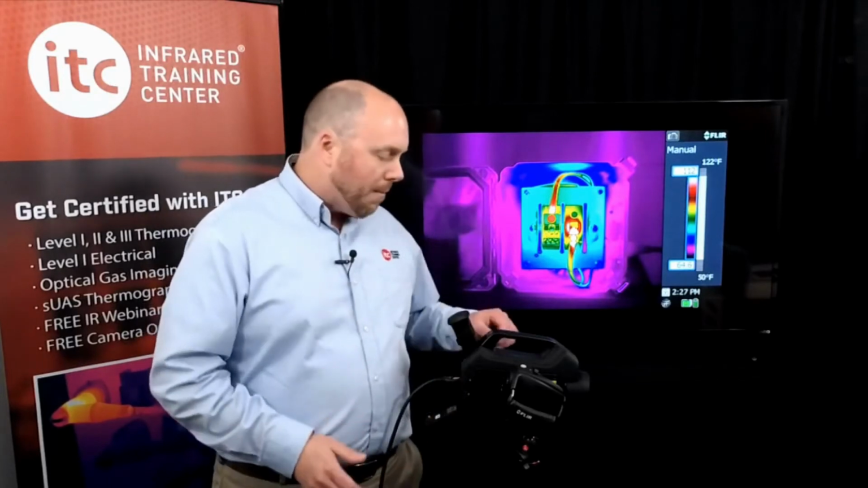This camera series also offers a number of different color palettes to help with contrast. And it's possible that one palette may work better than another in certain imaging situations. Now, I've spoken with our other instructors, and the consensus for this particular camera is that it's best to use the programmable button here on the top of the camera.